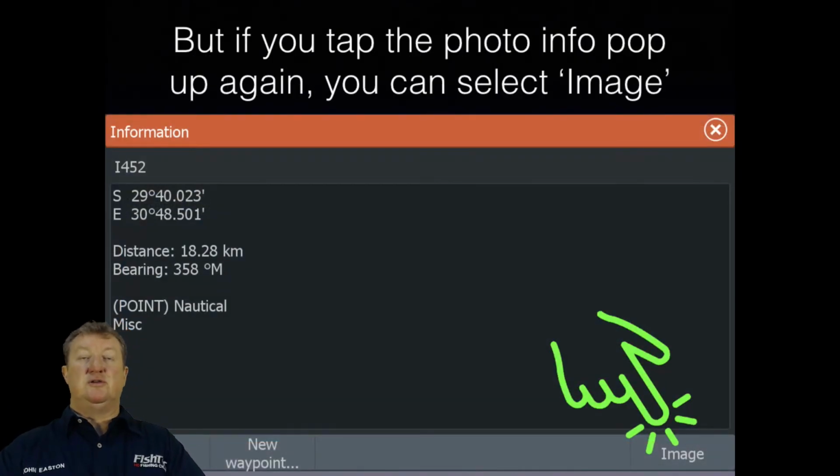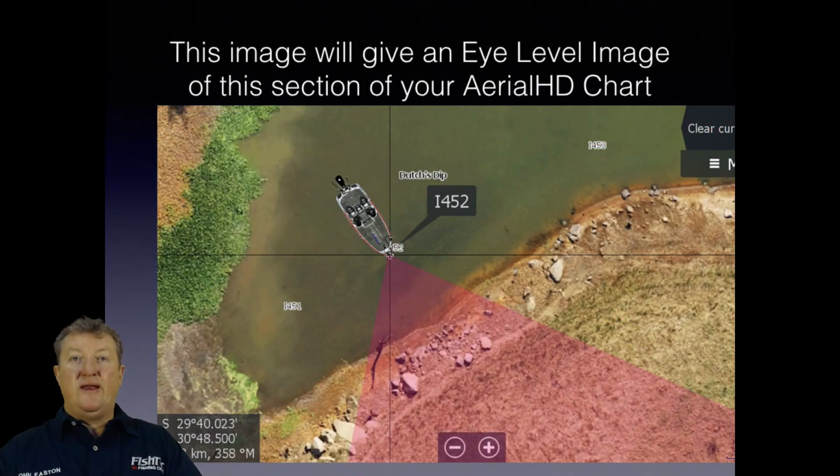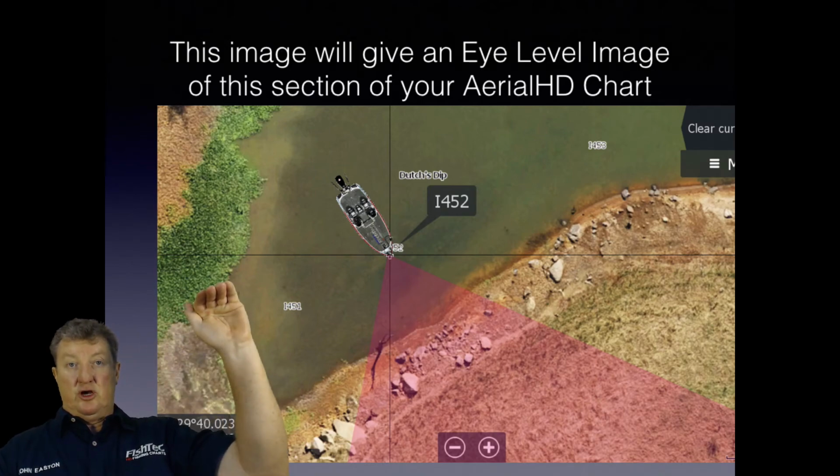So what you do is you tap on that little pop-up balloon and you select image. Now that image is a photograph. Some of them are taken from water level, and some are taken from drone image.